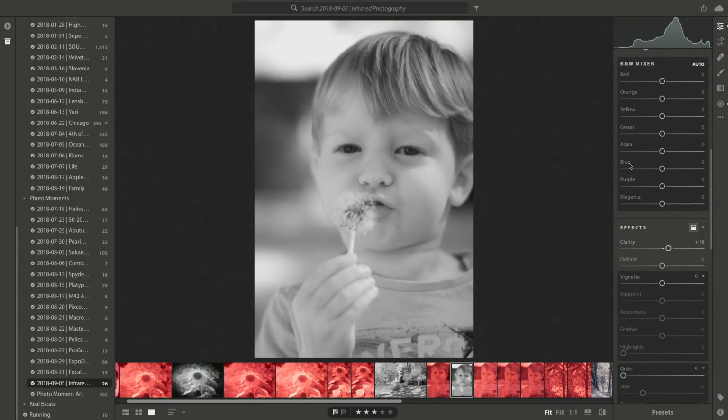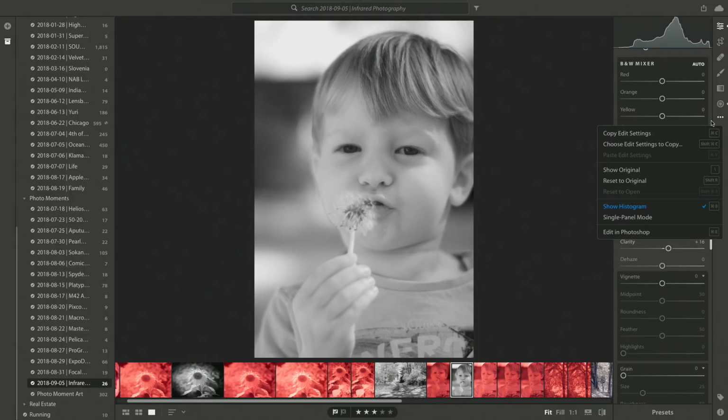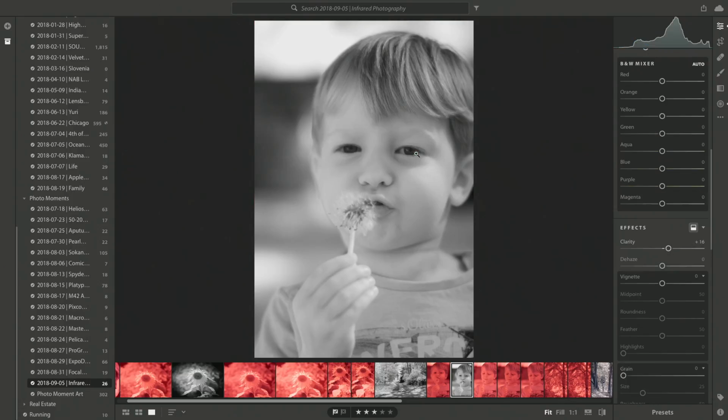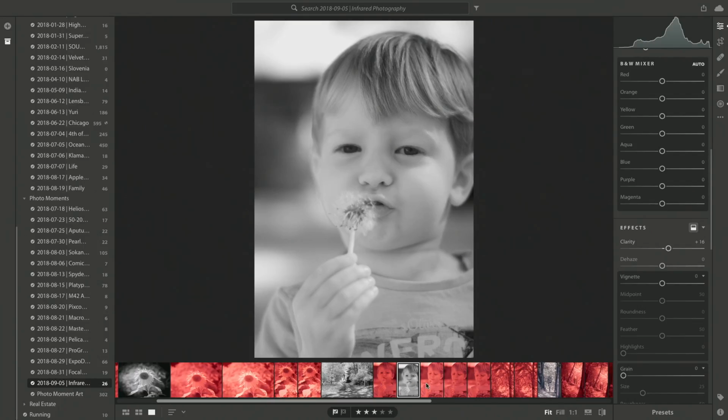And if we go back to the original on this, one thing that you're going to see, let's just show original on here, how dark the eyes were, right? So I actually went in here and I added little radial filters over the eyes to brighten them up a little bit. It's kind of funky and interesting.